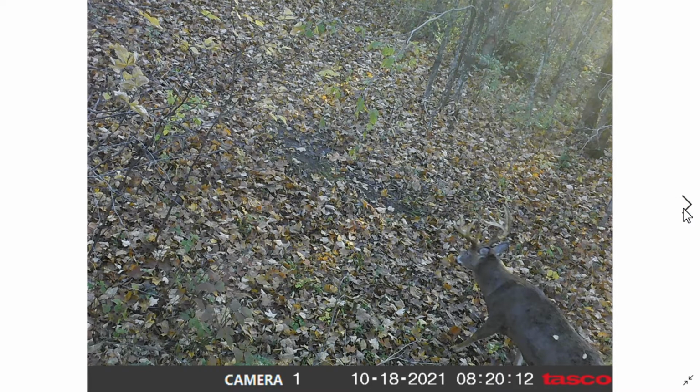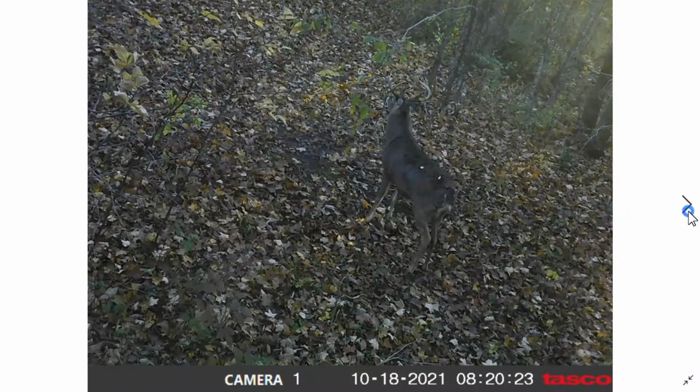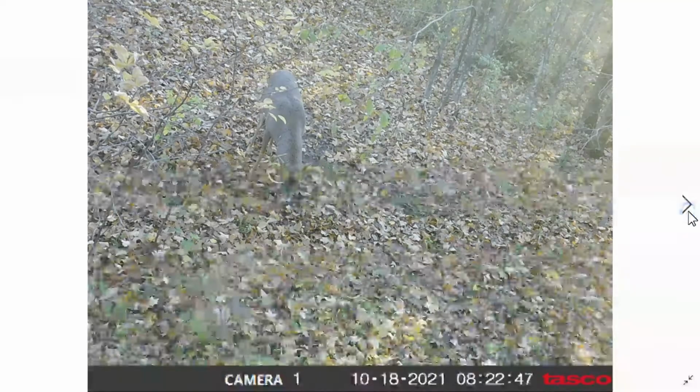Now here's the big boy that really has me interested in this scrape, potentially for next year. Came through on the 18th in the morning. It was a cornfield that he was coming off of to the scrape. Just cruising through this doe bedding area. The scrape's right in the middle of a doe bedding area. Absolute beauty of a buck here. Get to see him work a scrape here.